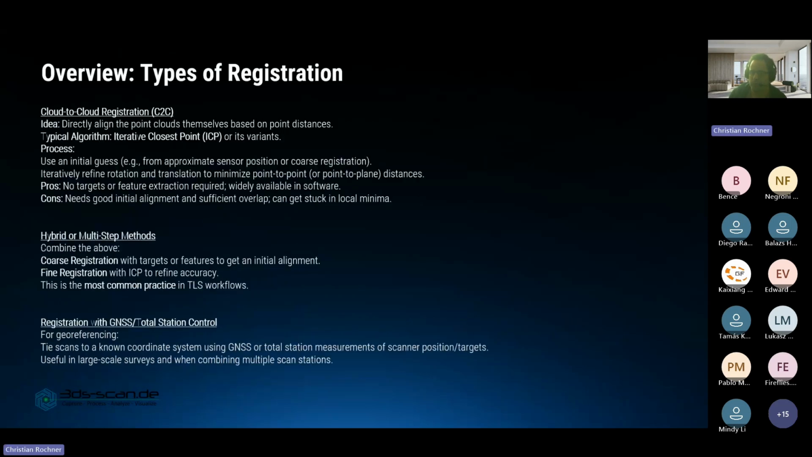Then we have the cloud-to-cloud registration, which is a very common one, I think the most common one. A very typical example here would be the ICP, iterative closest point registration. So you can directly align point clouds to themselves or to their neighboring point clouds based on point distances.